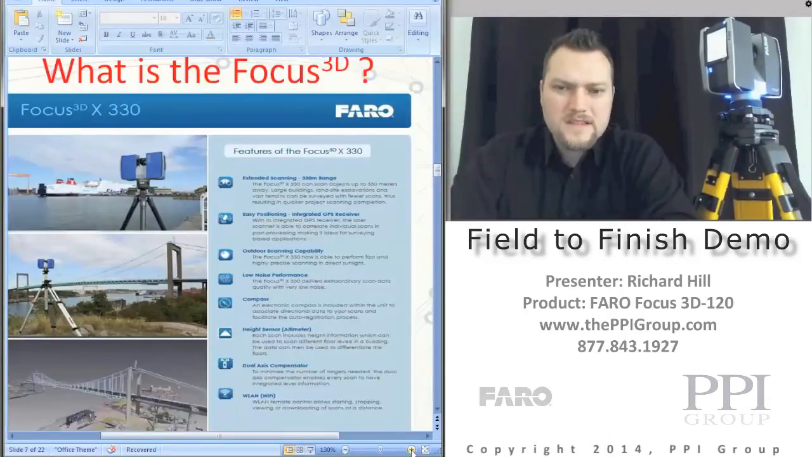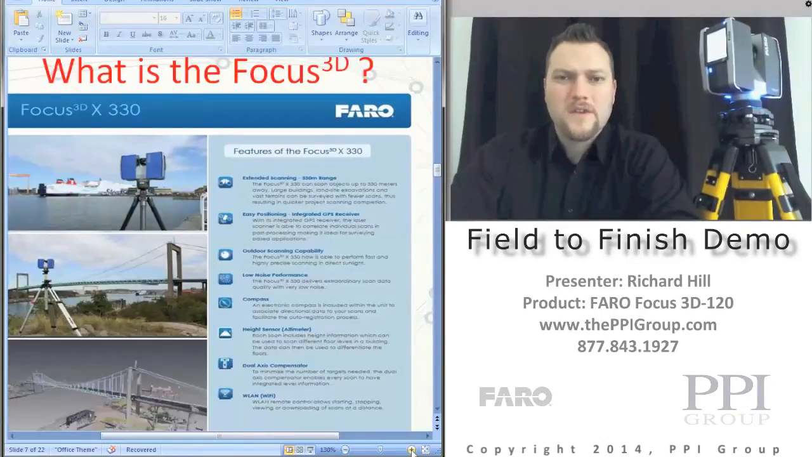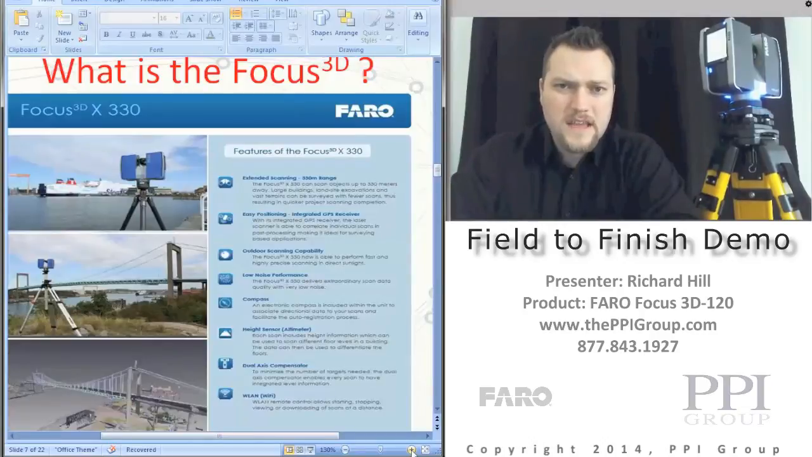And then one other component that's in this unit versus the 120 is the GPS. The GPS aids in the process of registration. So we have the compass, the altimeter, but then also the GPS is in there to give us a position in relation to the other scans that were taken in the same area.